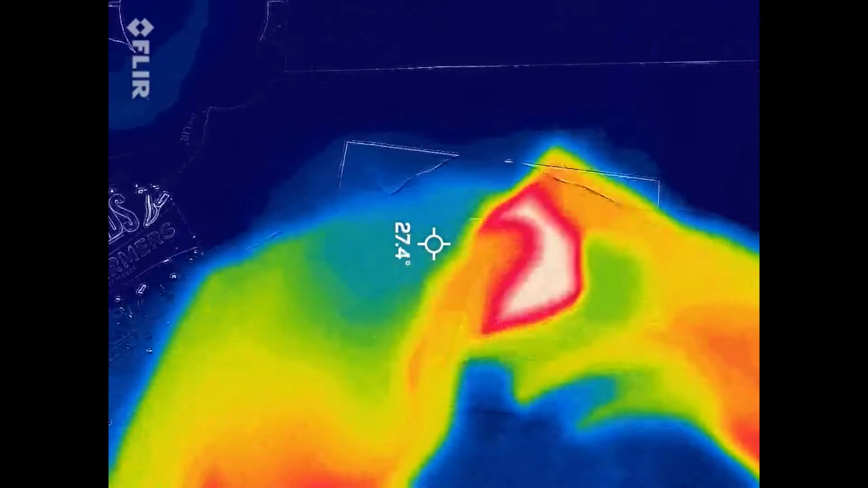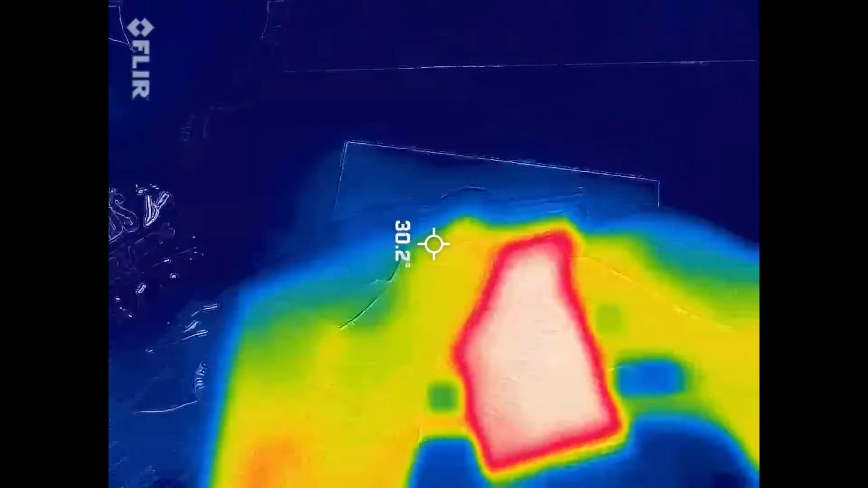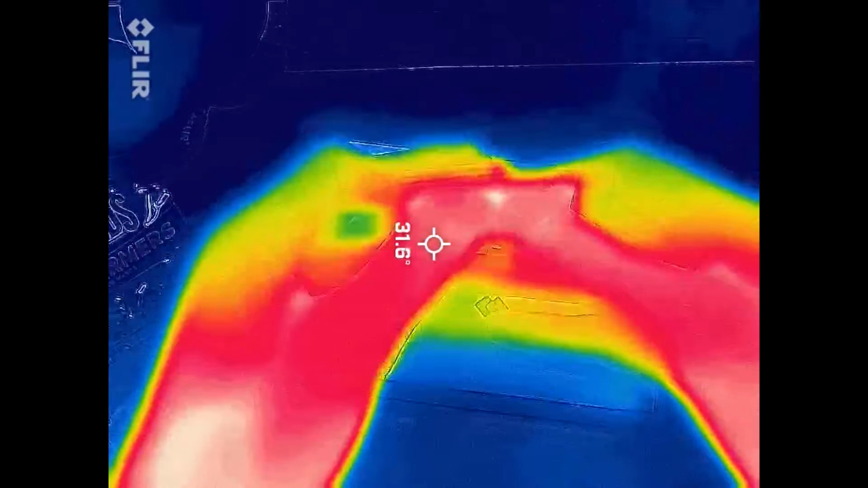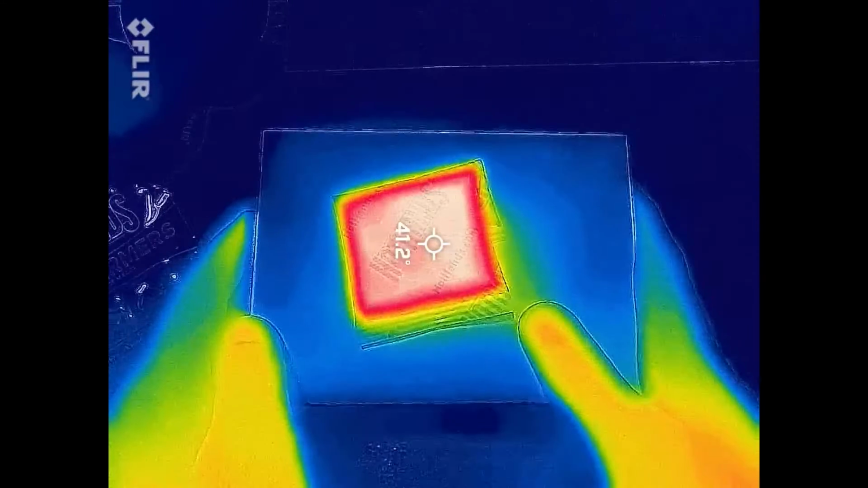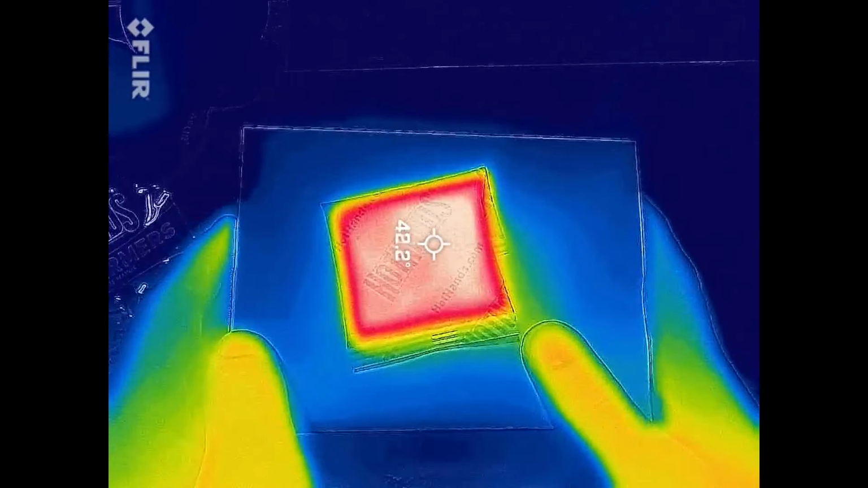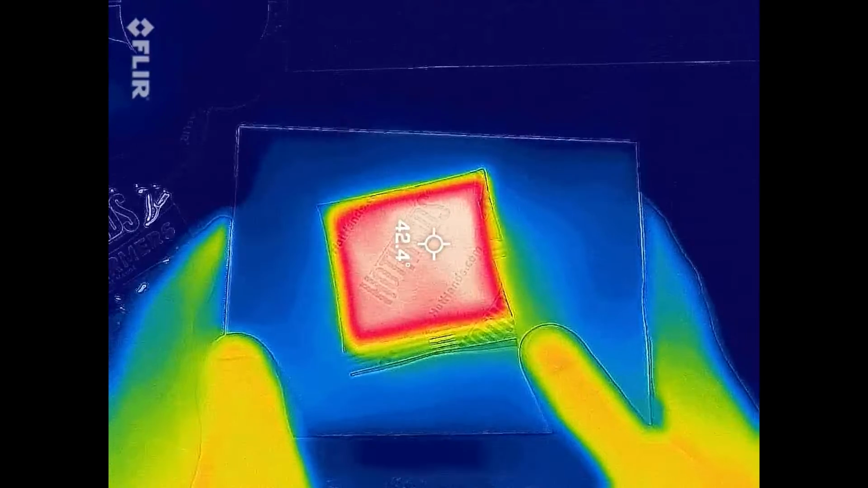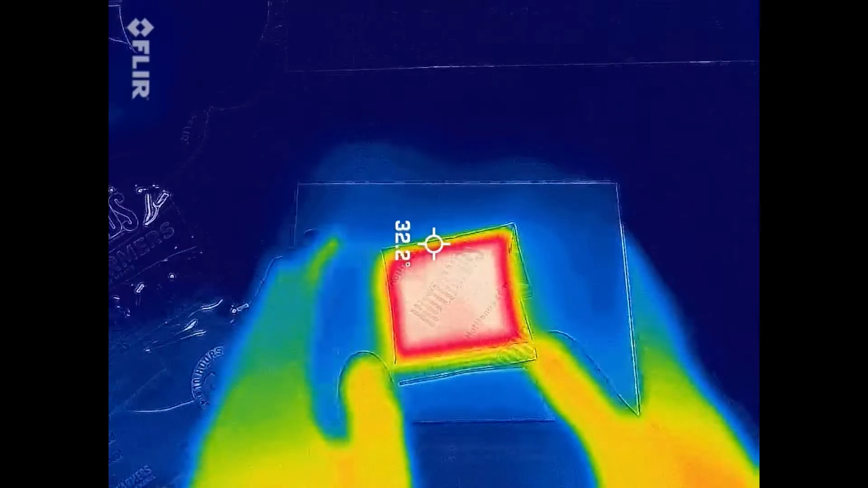Get it nice and incorporated. Get some oxygen in there. Wow, we're at 40 degrees now. 41, 42. So this is quite neat.